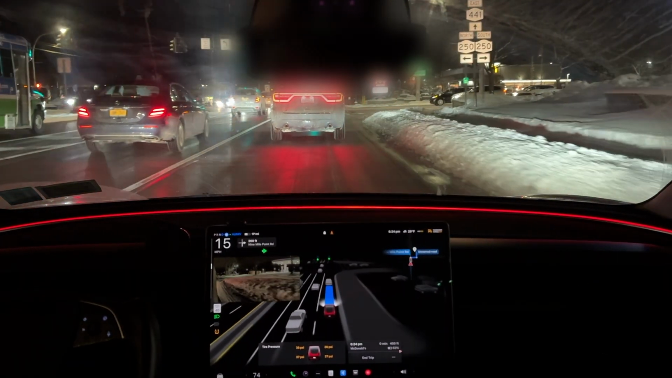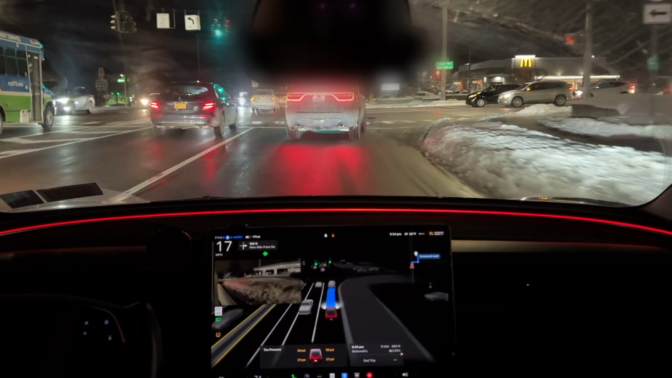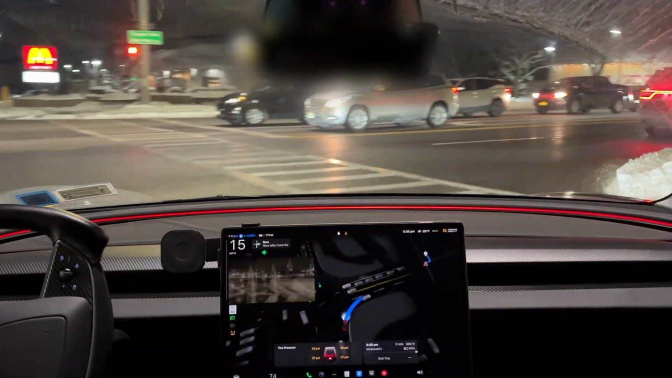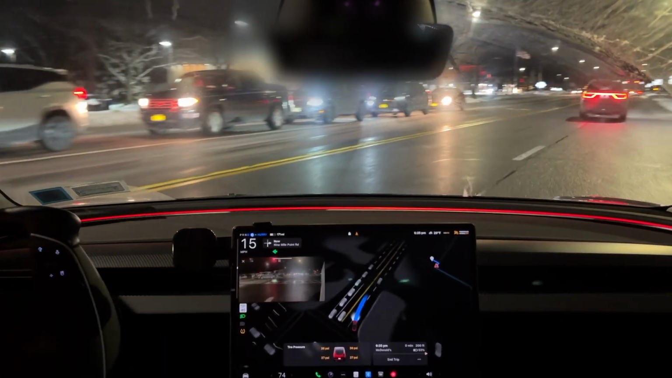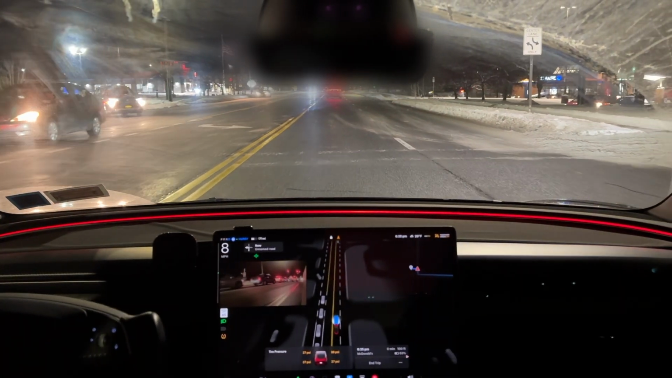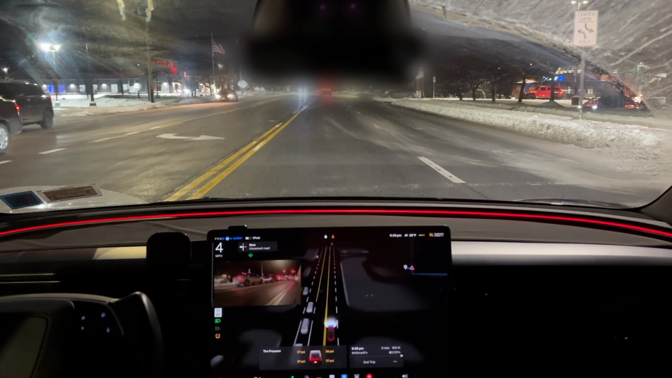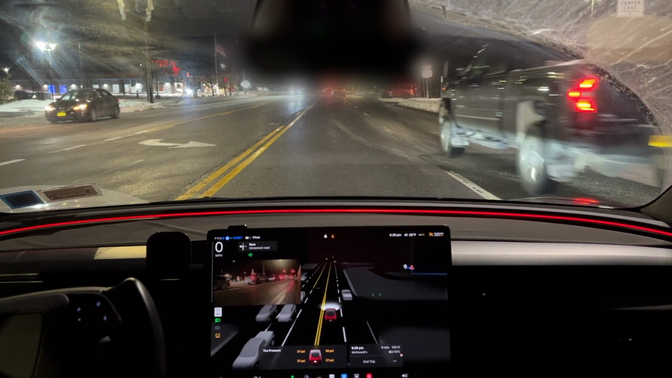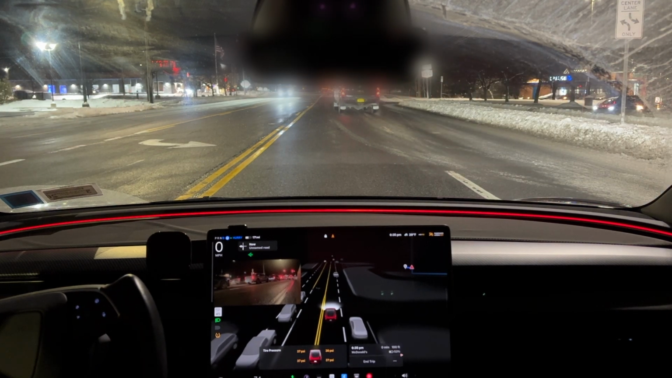Oh well. Because I know the roads and I'm local to where I live, I know where the entrances are and what routes to take and whatnot. Like here, you're going to have to wait. Good luck waiting. It's going to wait.